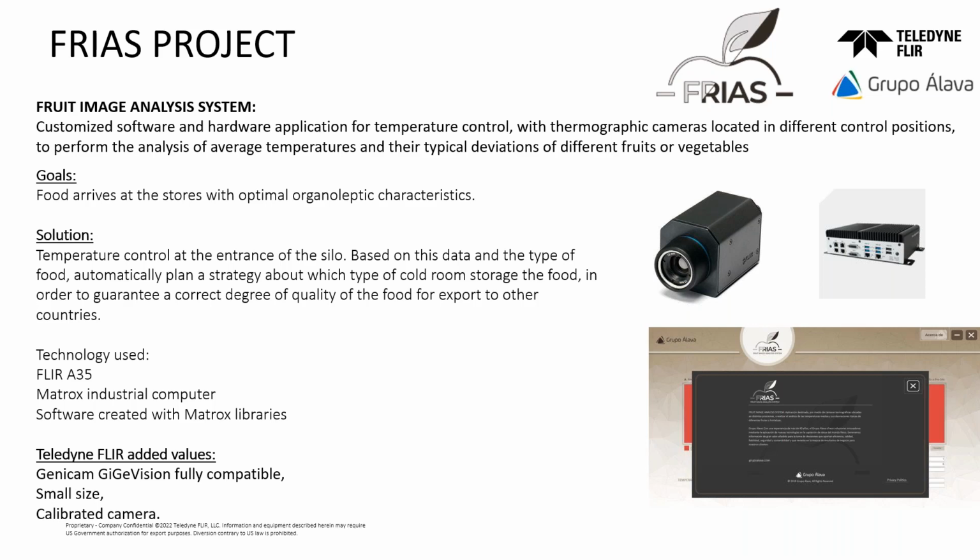They take the temperature data of the food, and then with some algorithms, they plan a strategy to send the fruit and vegetables to different cold rooms. With this, they guarantee a perfect degree and quality of the food to export to other countries.